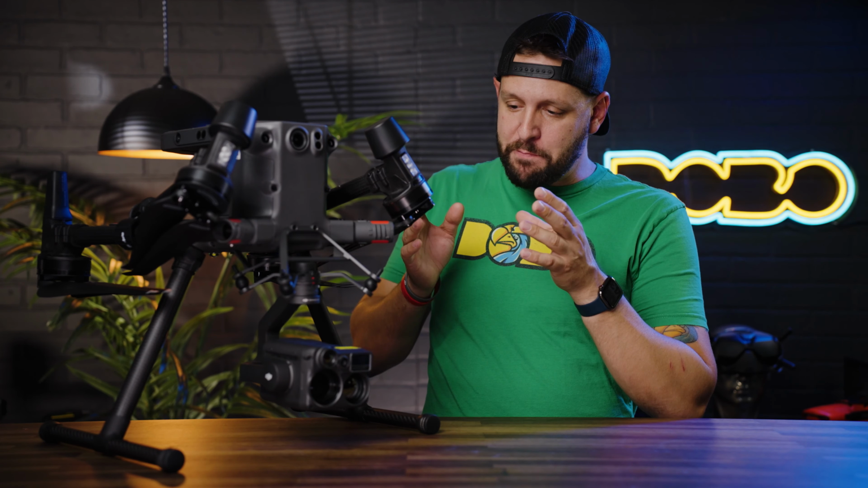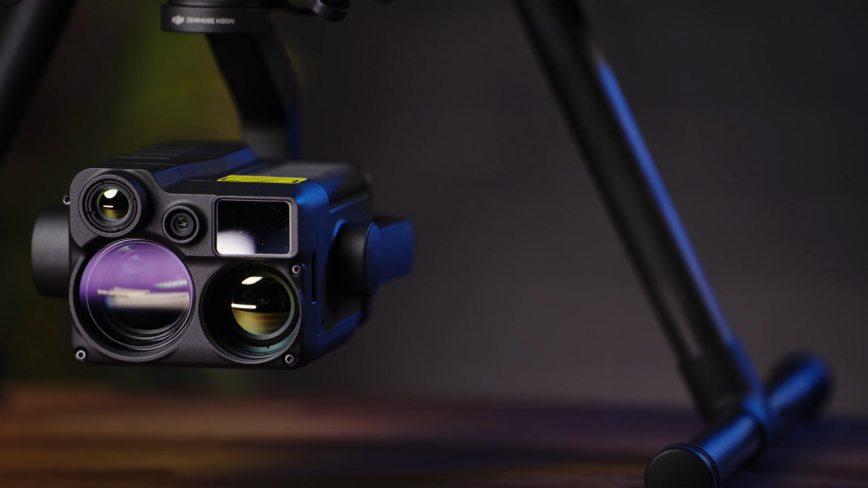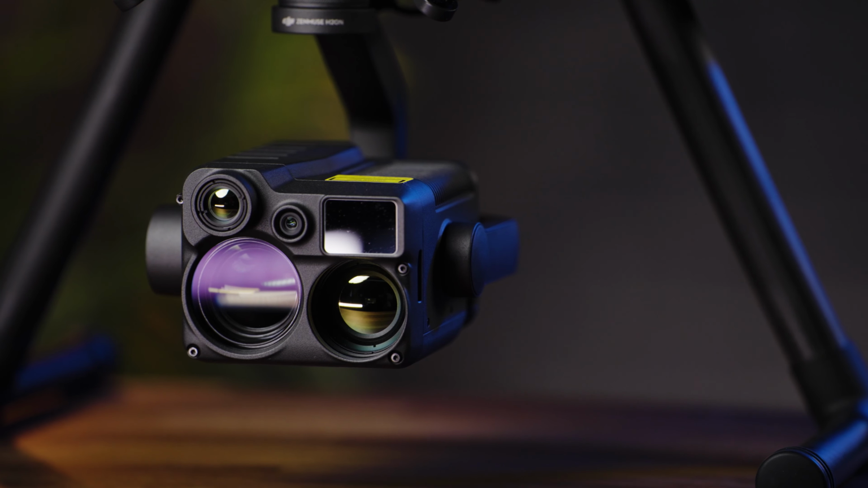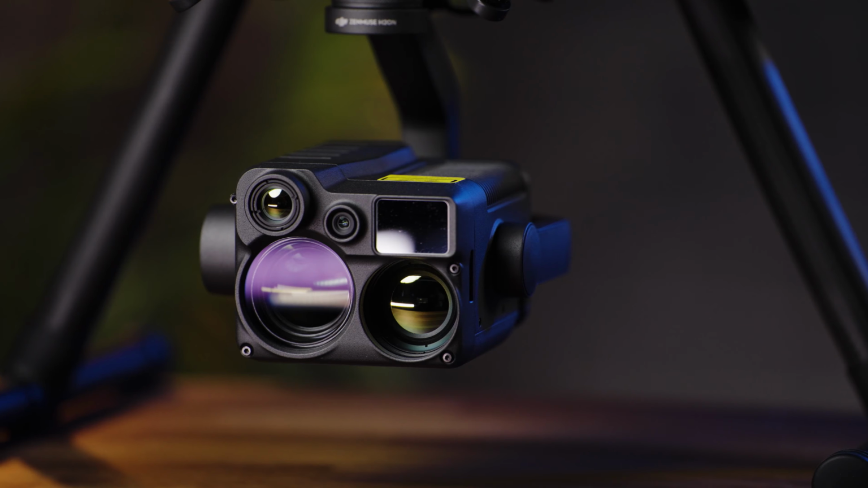So inside the studio, I have a pretty interesting drone and payload on this drone. This is the Matrice 300 RTK, and it's paired with the Zenmuse H20N. And that N stands for nighttime. And this camera is amazing in low light situations.